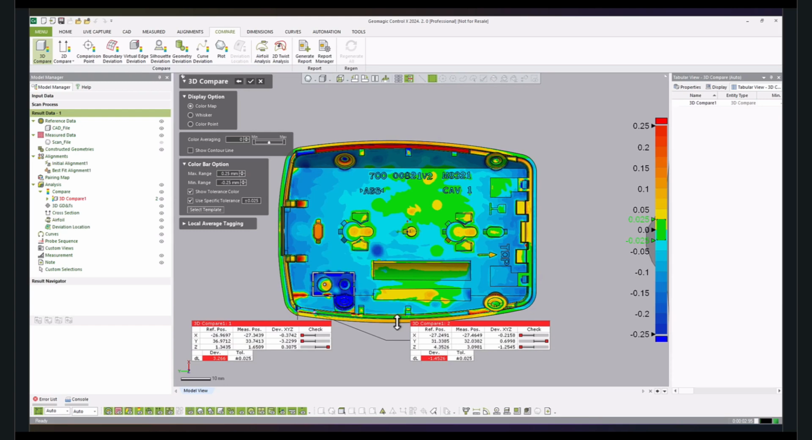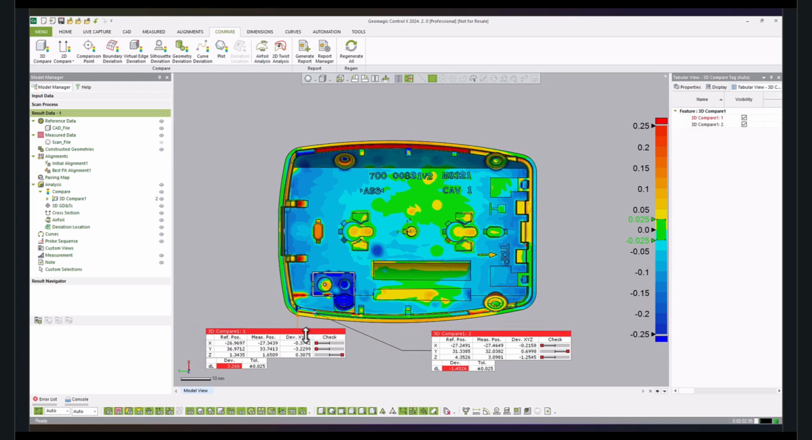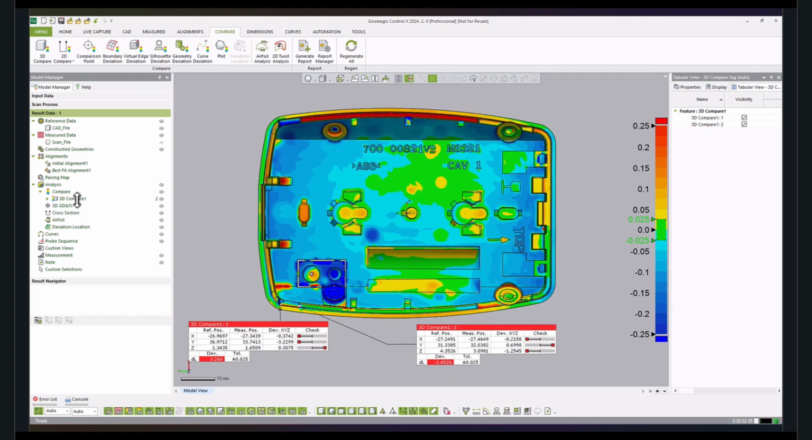Here, the deviations in each direction are obtained, and the top two of them are added as an annotation to this particular report. And once I have the results of my 3D comparison, we can position the annotations appropriately, which would provide the reference positions in the Cartesian system on where those deviations are occurring, and I can add them to my report.